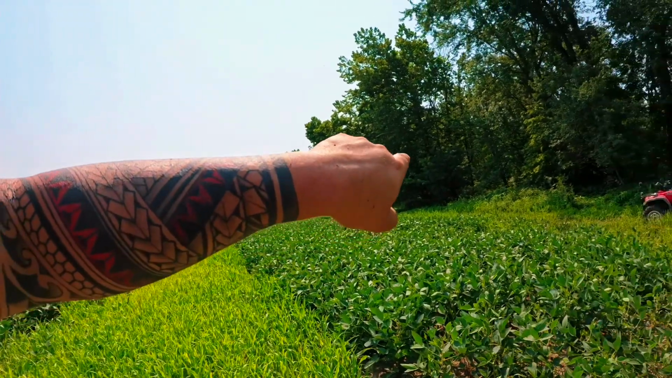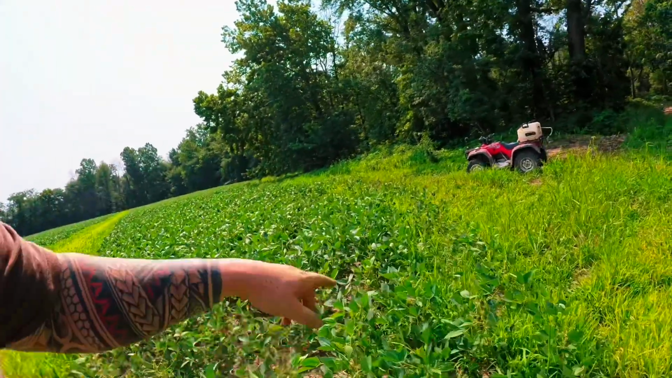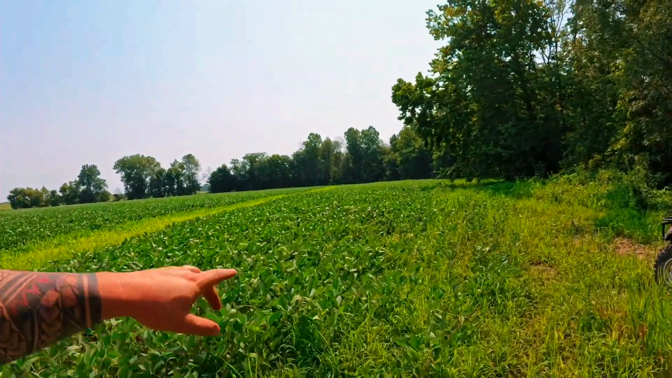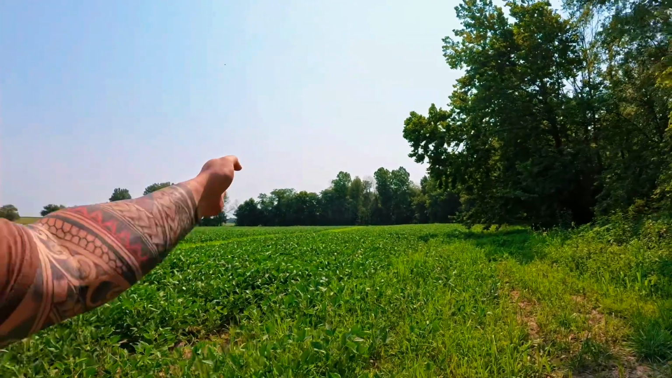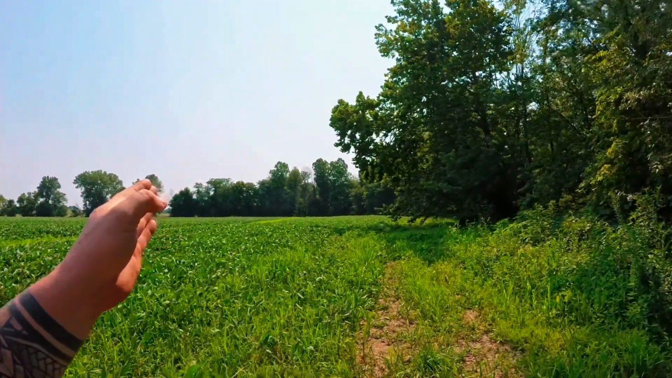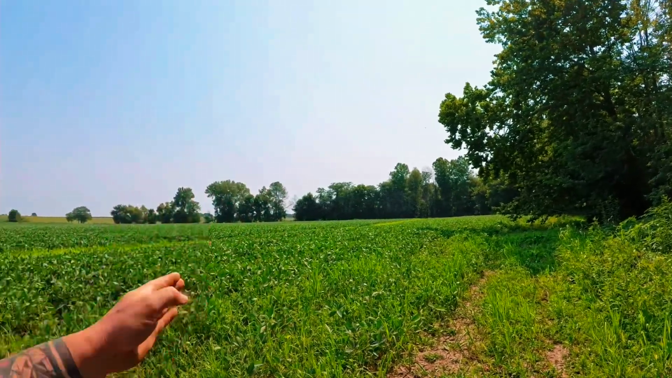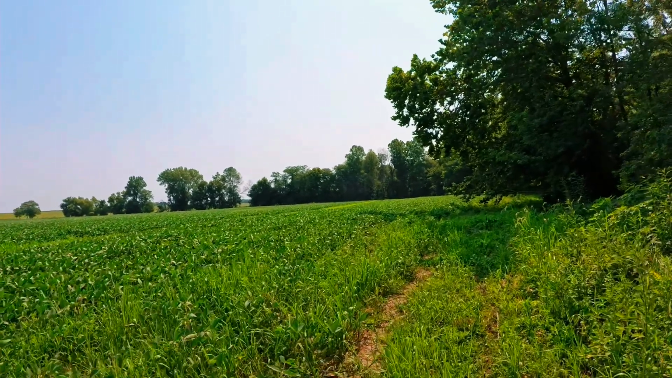I'm also going to put some purple top turnips and radishes in here. I'm going to mow these beans down before they get any heads on them in strips, kind of going that way. So that way, every spot, there's a trail for the deer to come up and eat on the beans. And then also they're going to have purple top turnips and radishes through here.